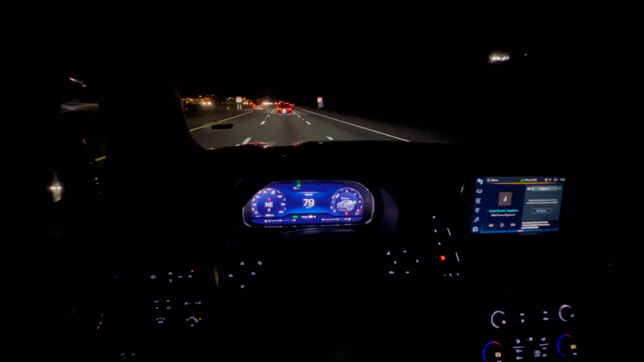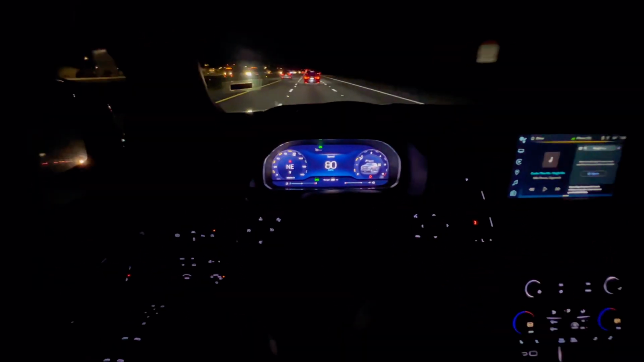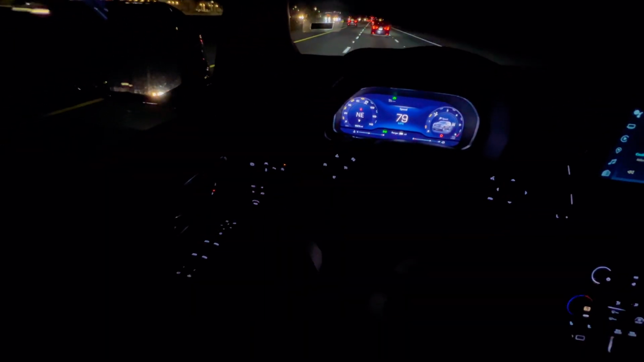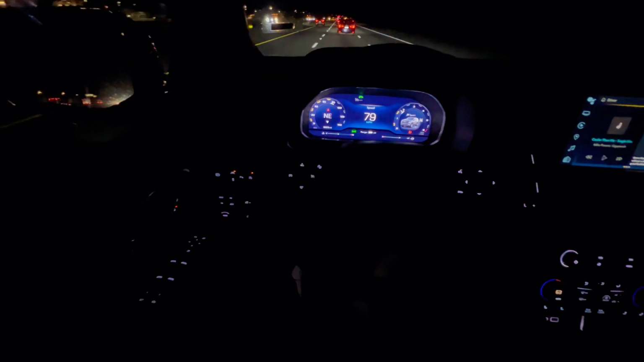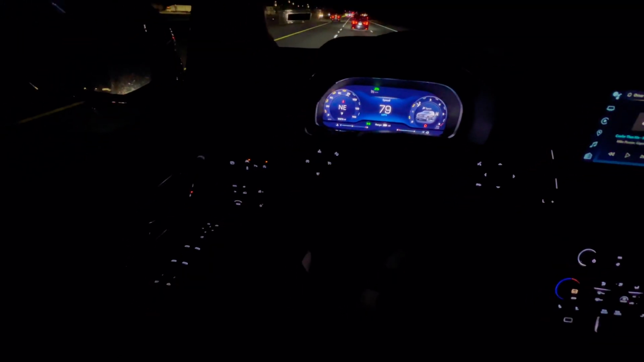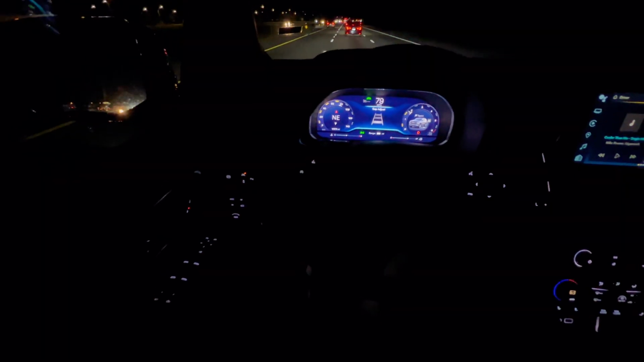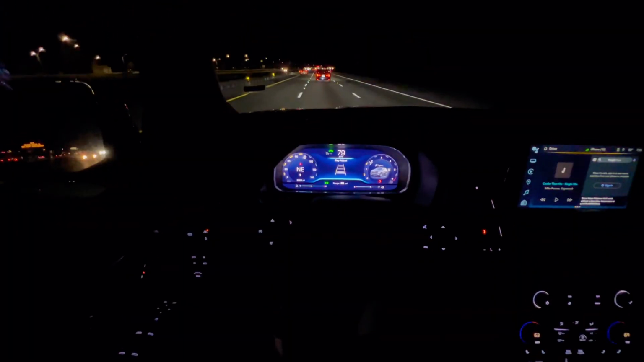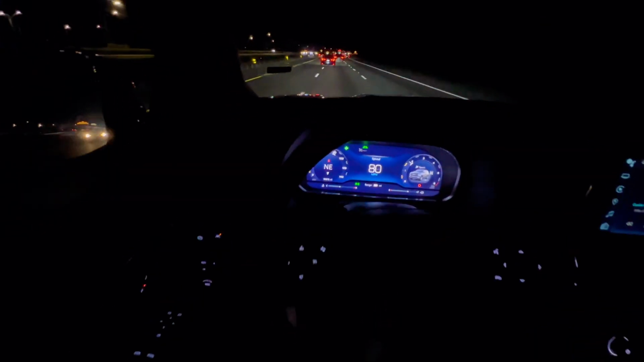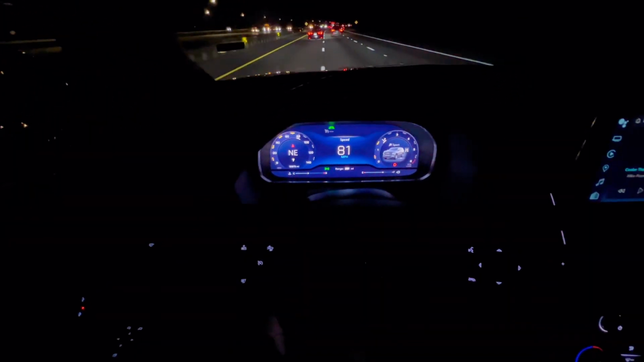Right now we're on the interstate. This thing is nice. Now the cruise control is very easy. Like I said, we do have the lane assist thing. What else do we have? What is this feature here? Oh, gap adjust. So it just helps you not get too close to a car.